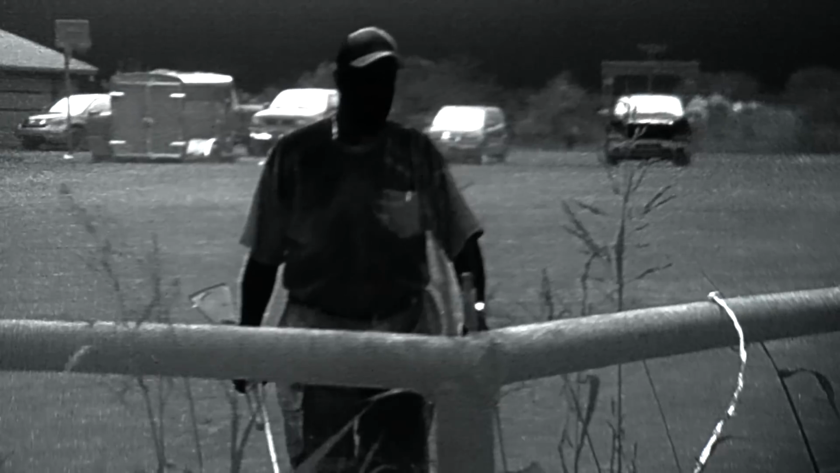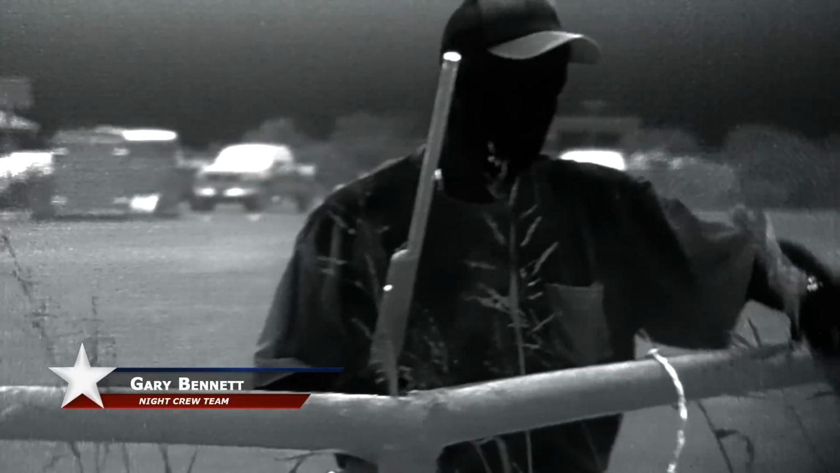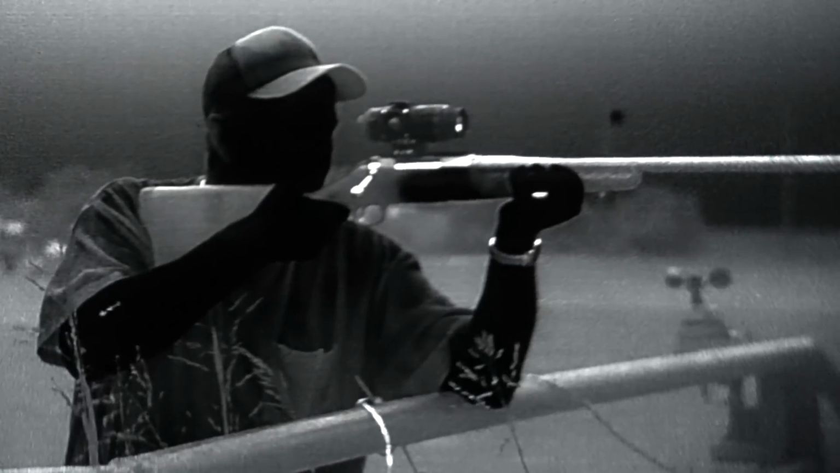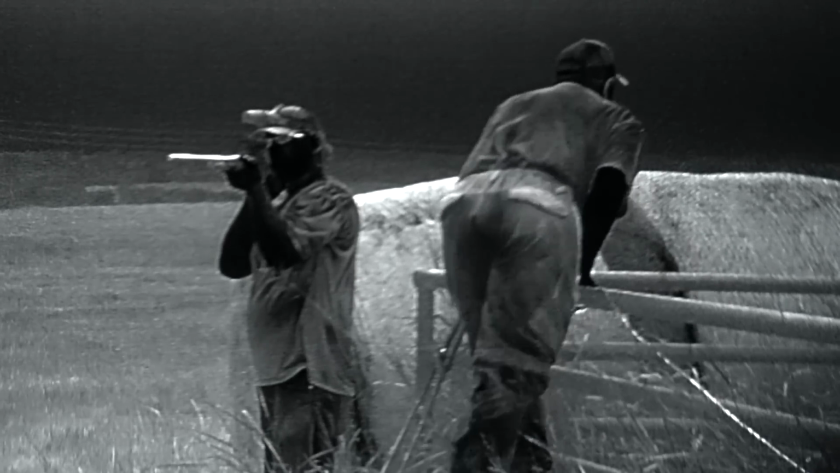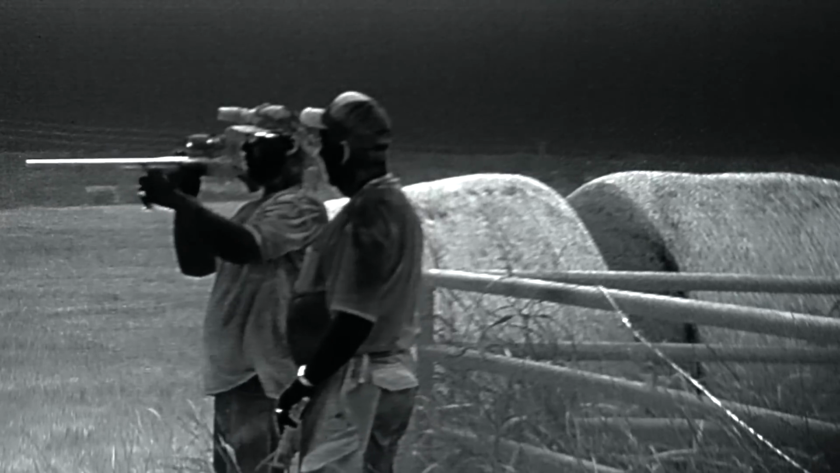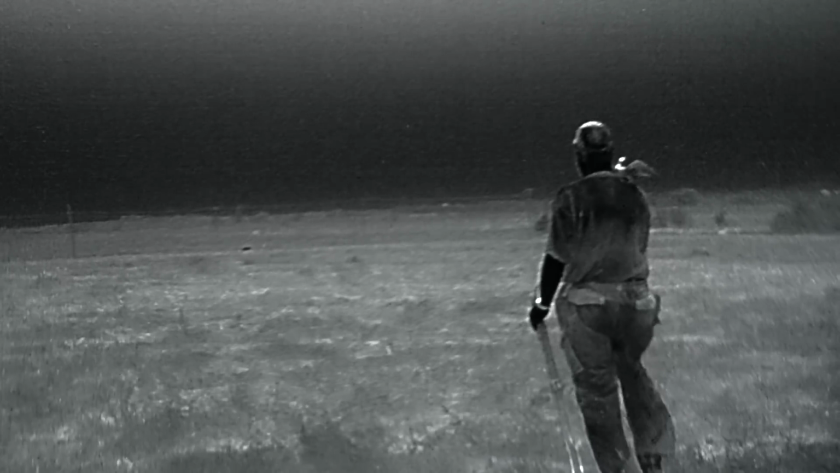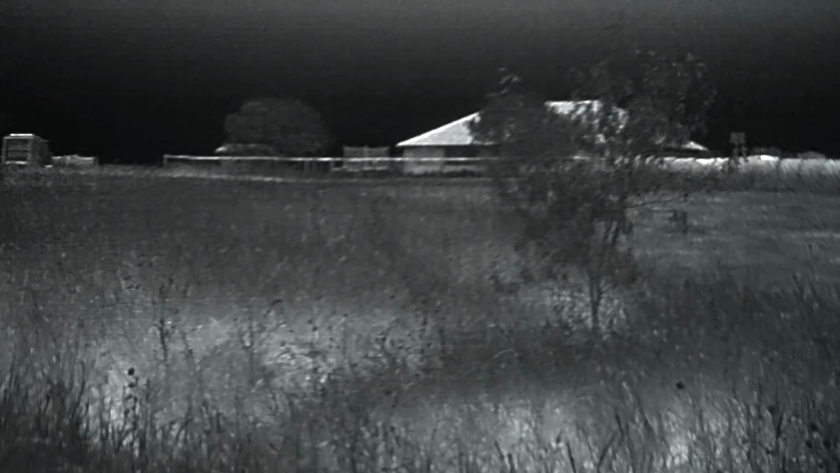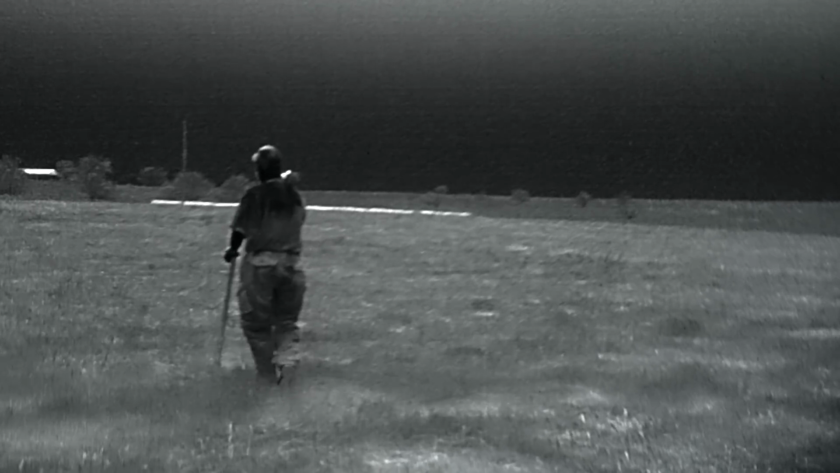One of those farmers always telling us stories about coyotes and tractors is Night Crew's own Gary Bennett. He sees it every year about this time of year and jumped at the chance to take advantage of a field he personally cut that afternoon. This was Gary's first rodeo with thermal, but it didn't take long for him to figure out how the game works. There were 3 coyotes making their way into the field, and Gary says, "Let's go get one." And I replied by saying, "How about we get all 3?"